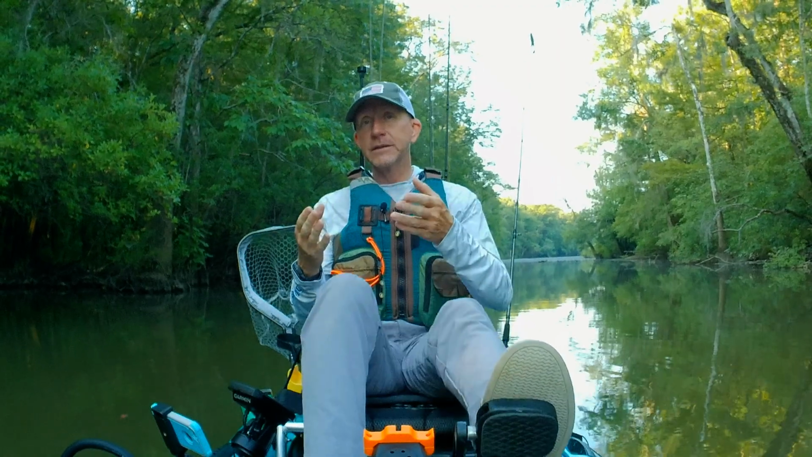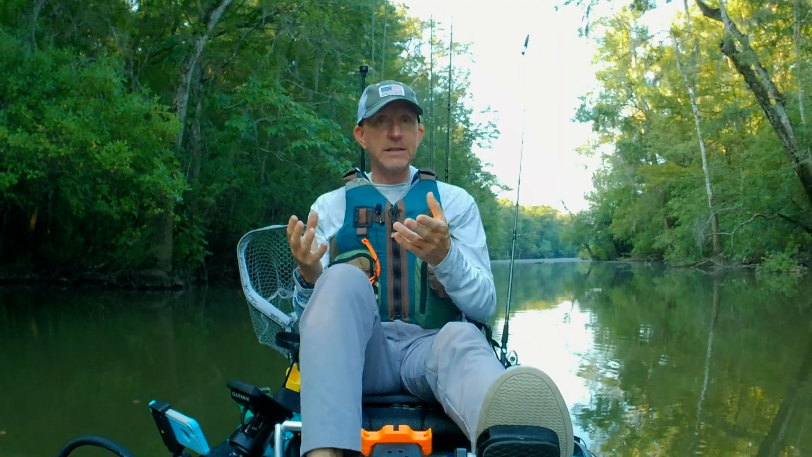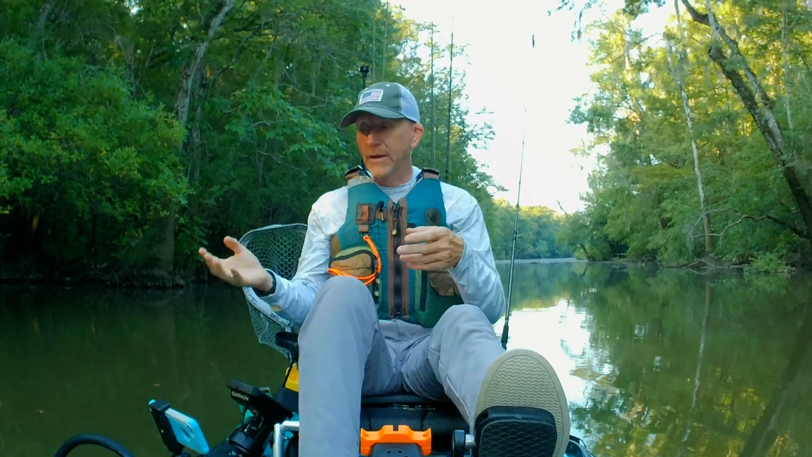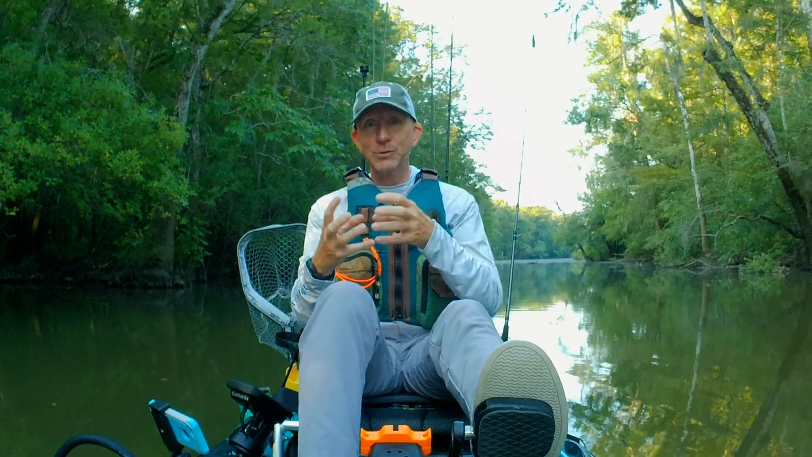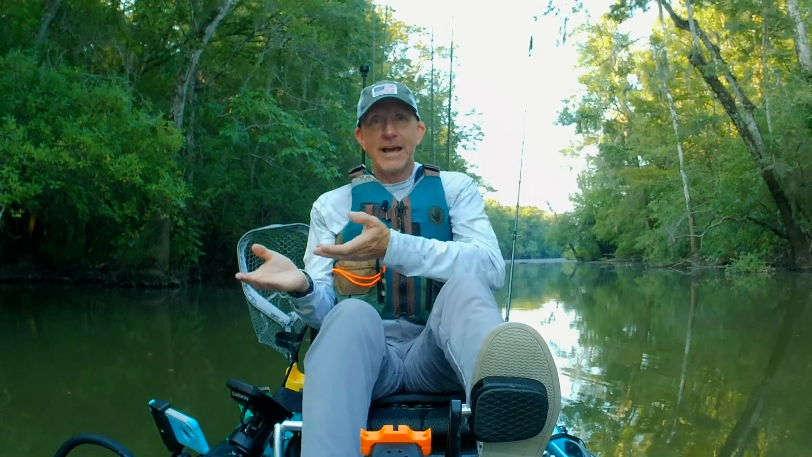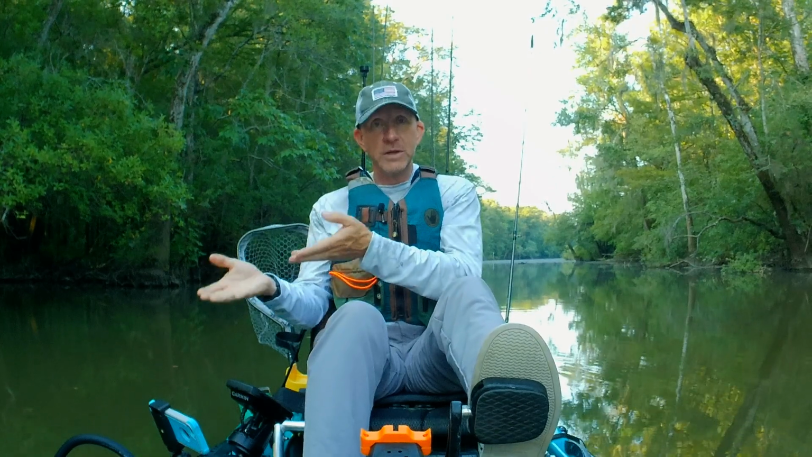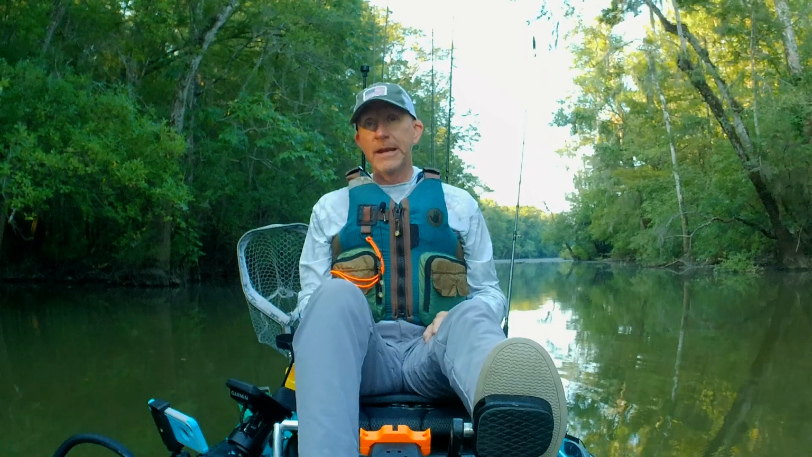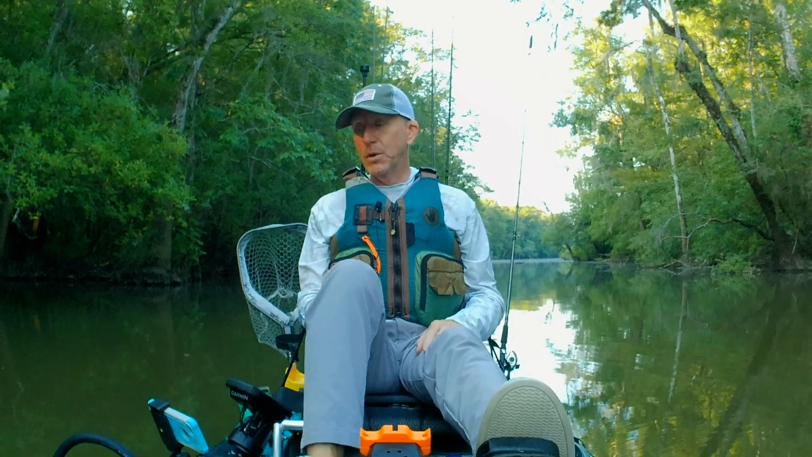And another cool aspect of using a phone is that the phone does not need to be active. You don't need to have a plan. It doesn't use data. You don't need a SIM card. The actual transducer, with all that little technology inside of it, actually transmits a Wi-Fi signal that allows you to connect the app to the device when it's in the water. It recognizes when it's in the water. And so that is a pretty cool feature of the Deeper Pro.